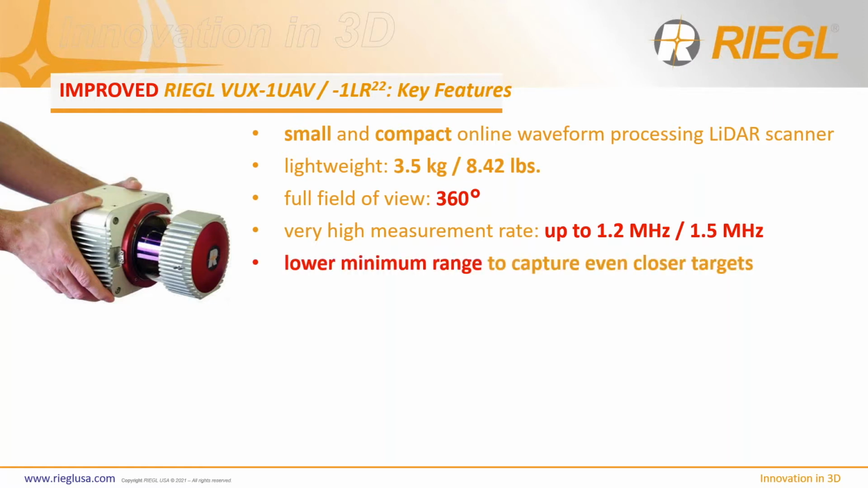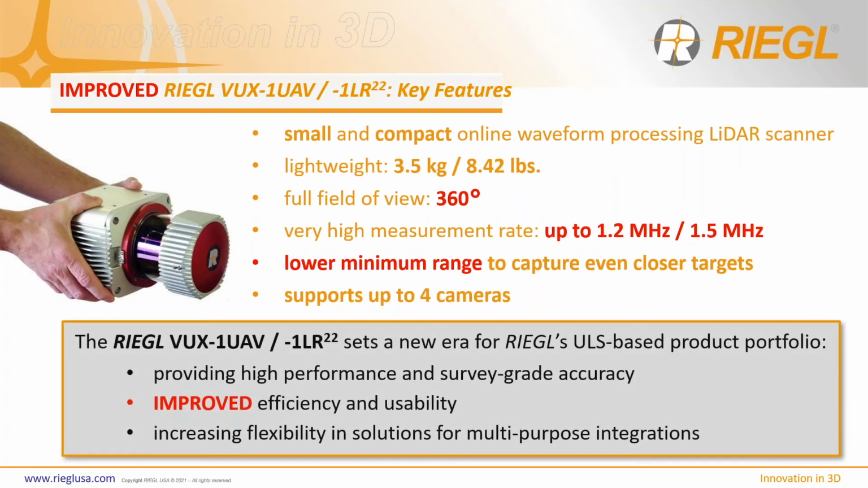They all offer a lower minimum range to capture even closer targets, so this is especially useful for mobile laser scanning applications, and still support up to 4 cameras. So our new VUX-1 series really provides an improved efficiency and usability, which supports your flexible, multi-purpose integrations, which in return offers a faster return on your investment.